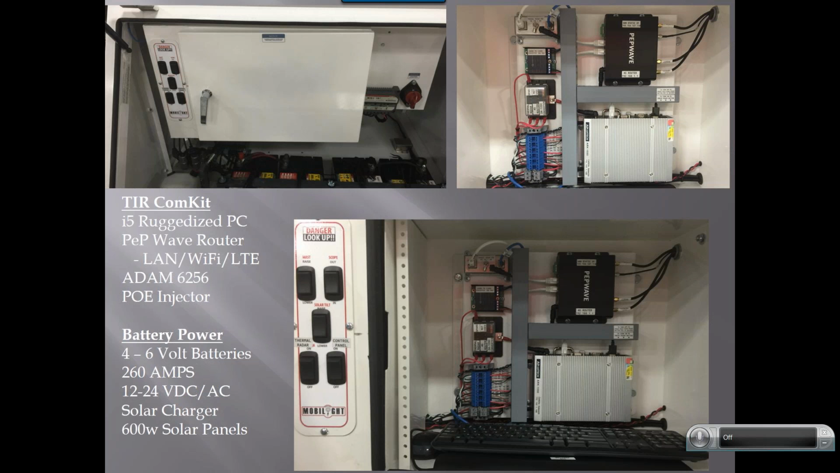You can remote into it and check on the trailer from any location. The only downside to that is you need to have cellular coverage in order to be able to remote in and get that signal out. Now, with that, there is an onboard PC, and so you don't have to remote into it. You don't have to have cellular coverage because everything can be saved on the onboard PC.